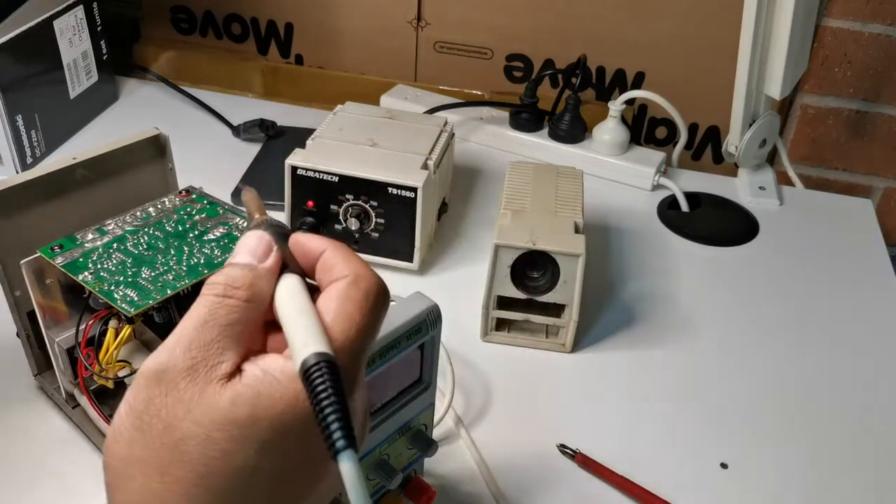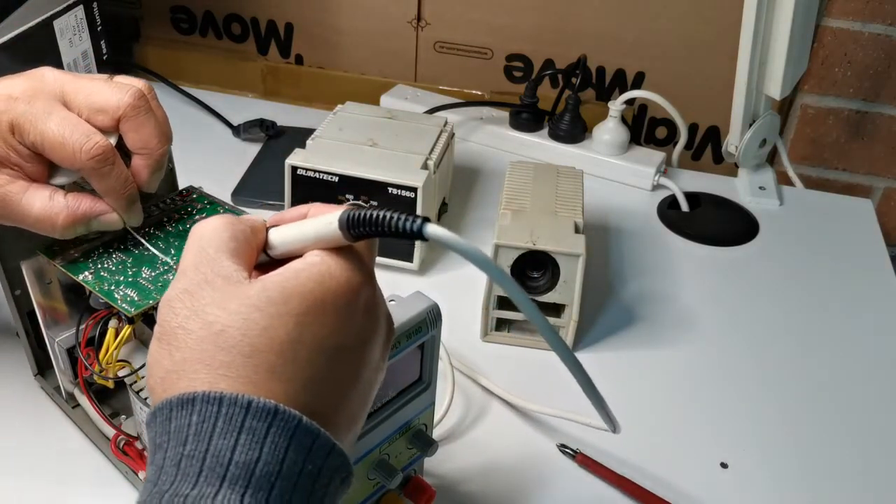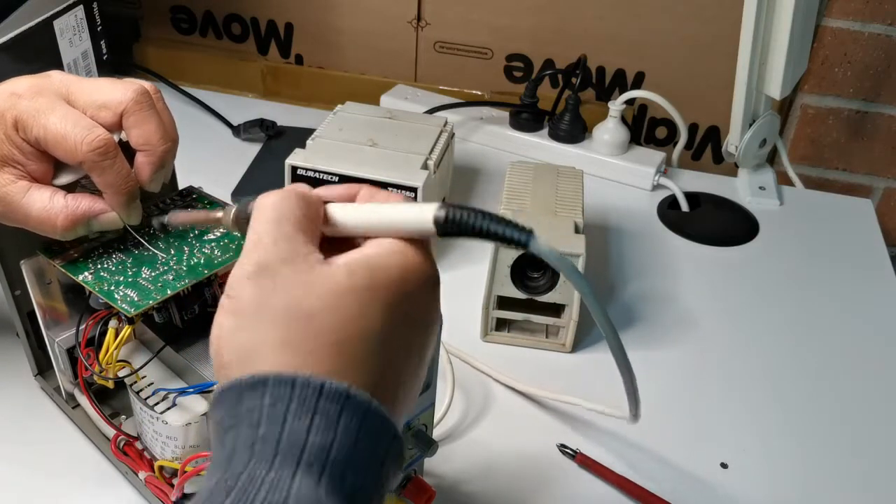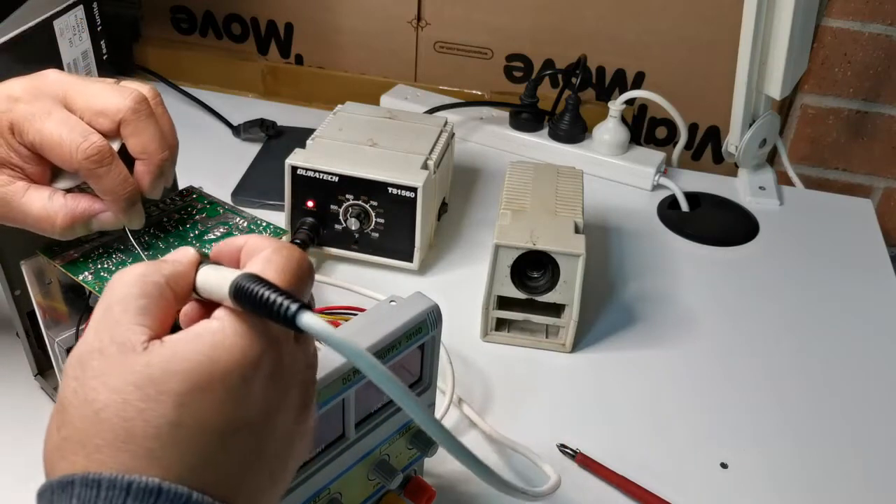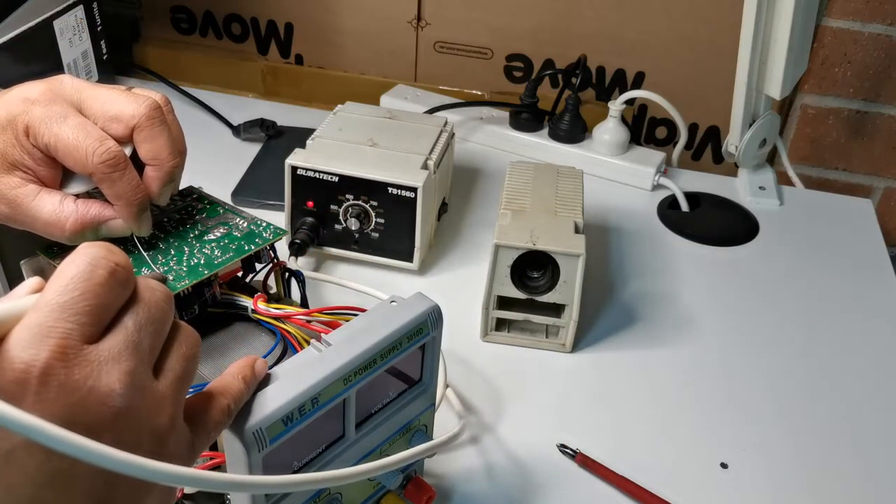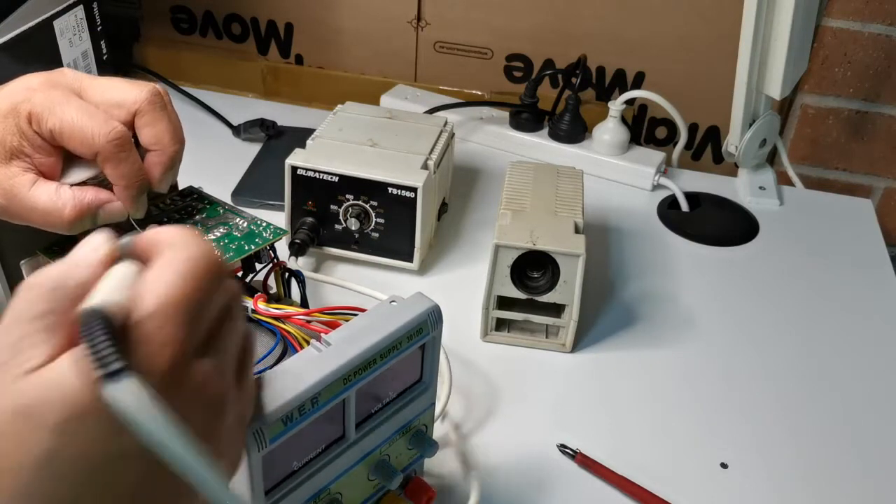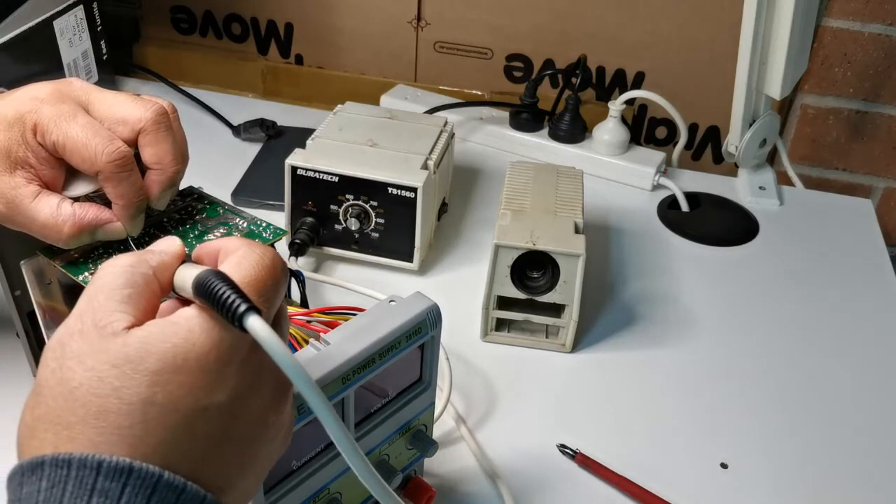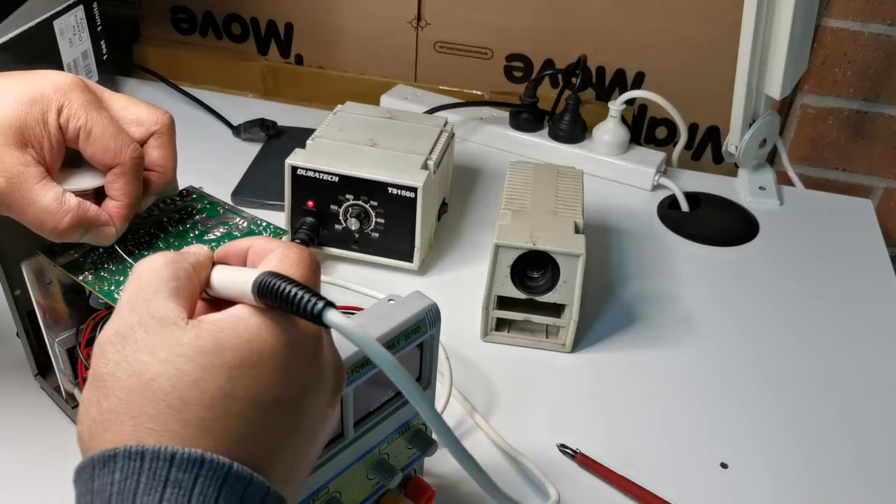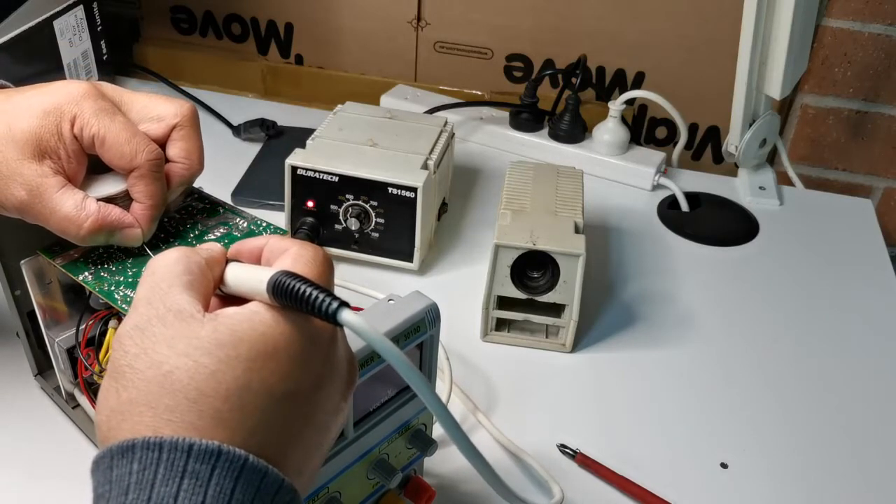It's easy to desolder the chip if you put a little bit of solder. So when you use this solder wick, it's easy to flow the solder and to remove it. So we'll put a little bit of solder on the chip, on the pins. Okay.